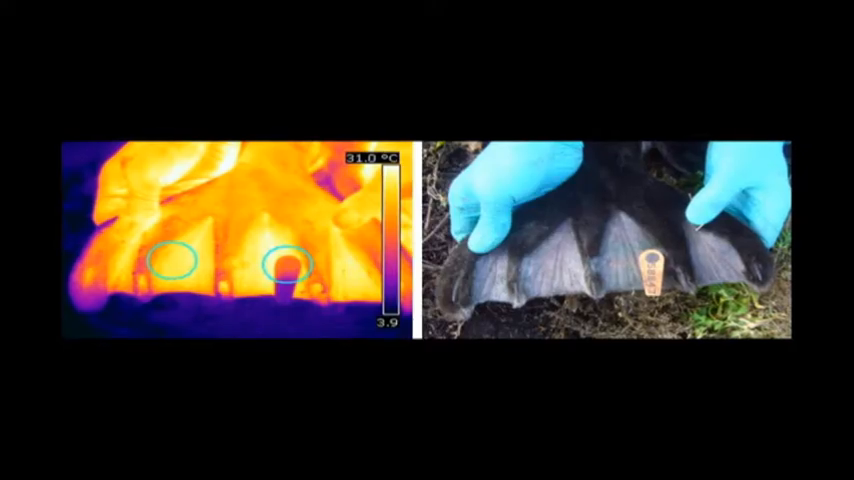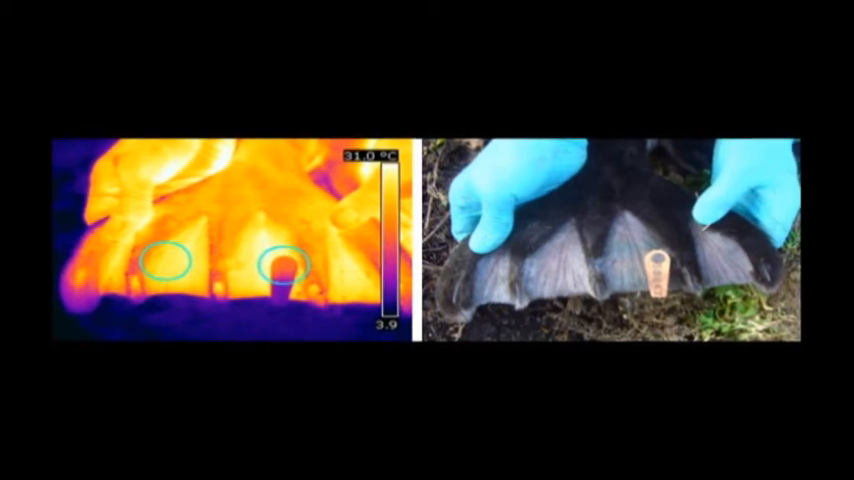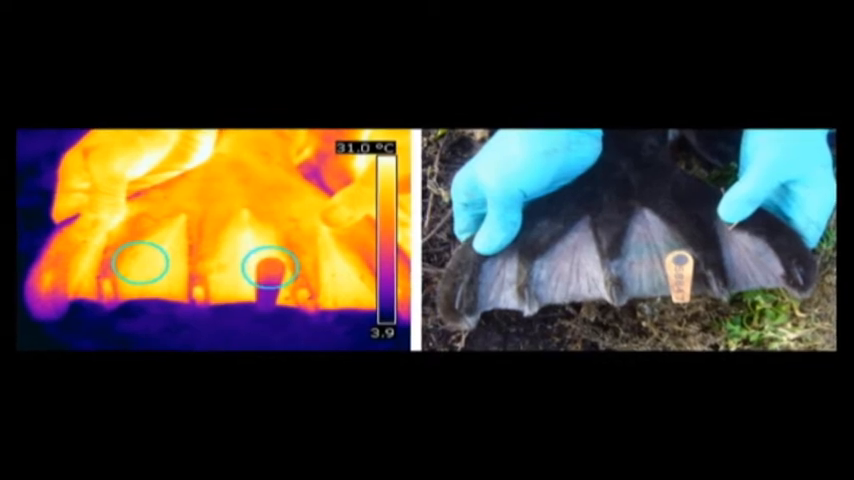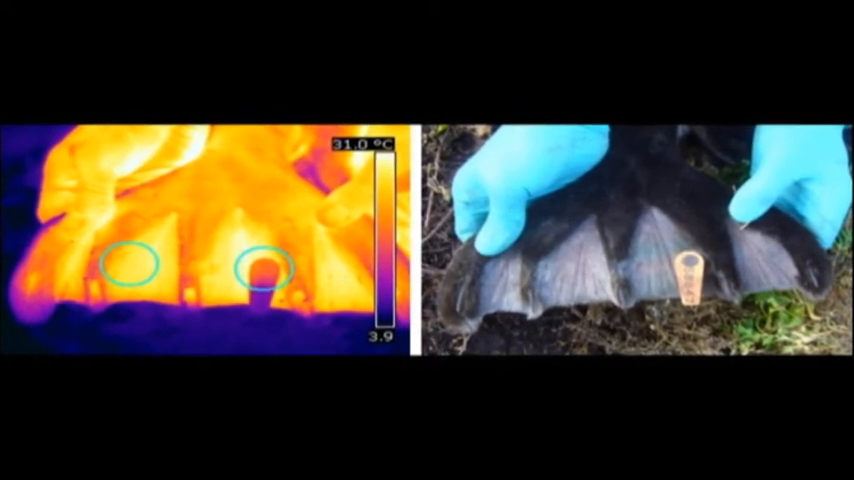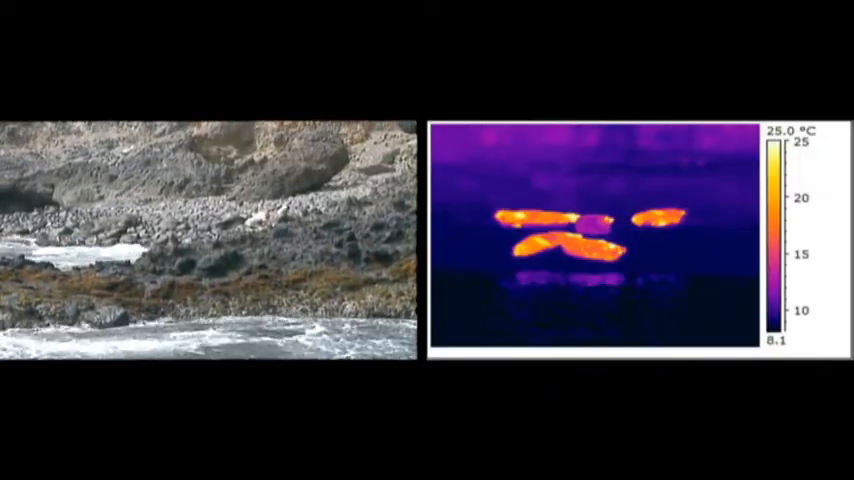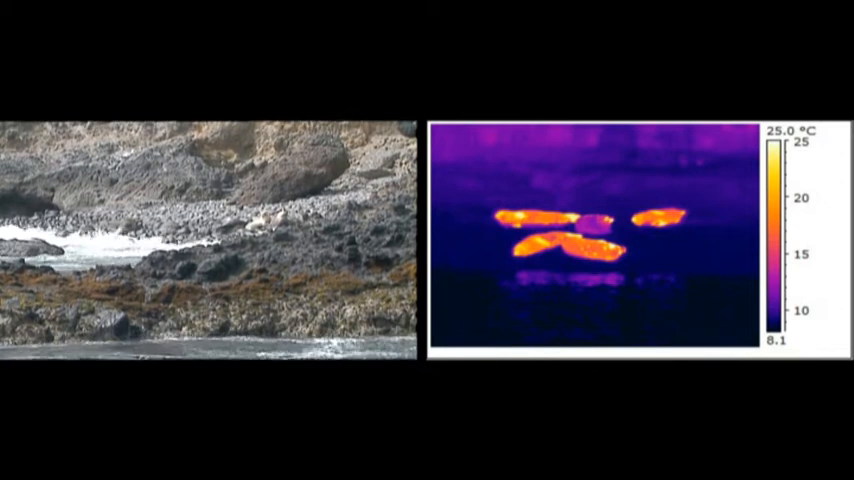So we used thermal imaging to monitor the tag site, and we were able to show that there was a small increase in temperature as the animal started to heal and repair the tissue. But by the time it was ready to go to sea, the temperature had dropped back down to normal levels, giving us a good indication that there wasn't any obvious long-term impact of tagging, and there appeared to be no obvious tissue damage around the tag site.